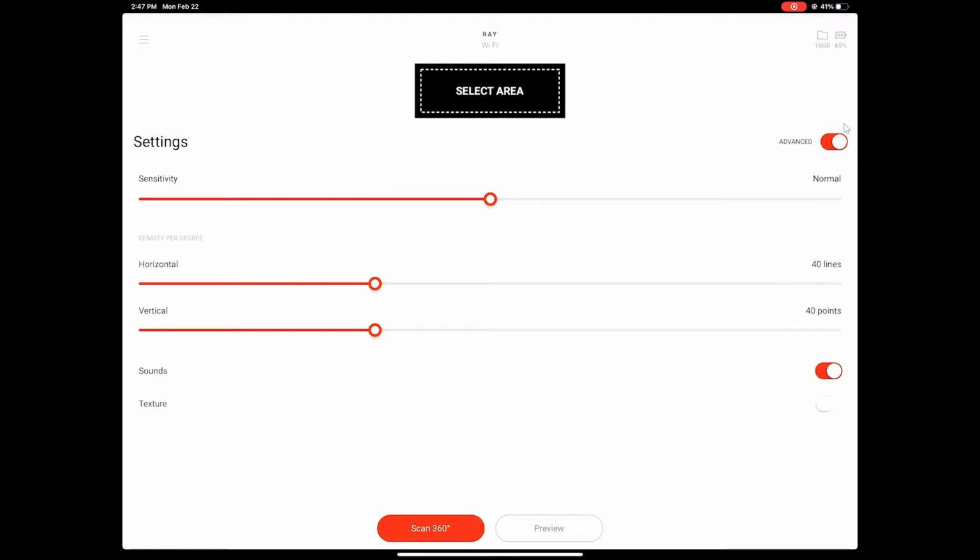So opening up these advanced settings, we're also able to control the sensitivity. It's got 3 settings: normal, low, and high. High sensitivity you'll want to use for things like dark and shiny, things that typically give a 3D scanner trouble scanning. And low sensitivity in cases where scan surfaces are ideal, matte, white, bright colors, easy to scan stuff where you want to minimize noise. But typically normal is a good starting point.